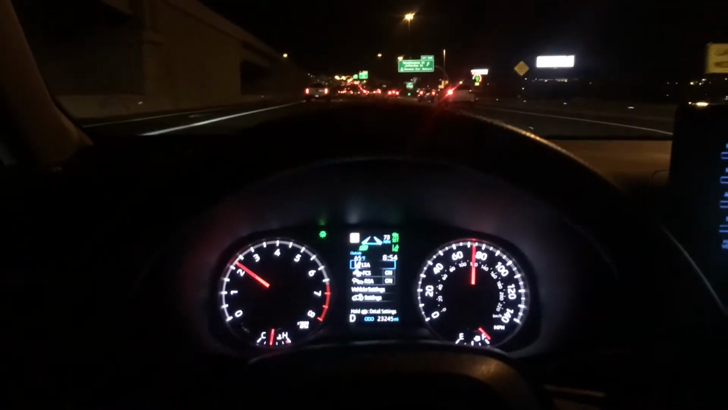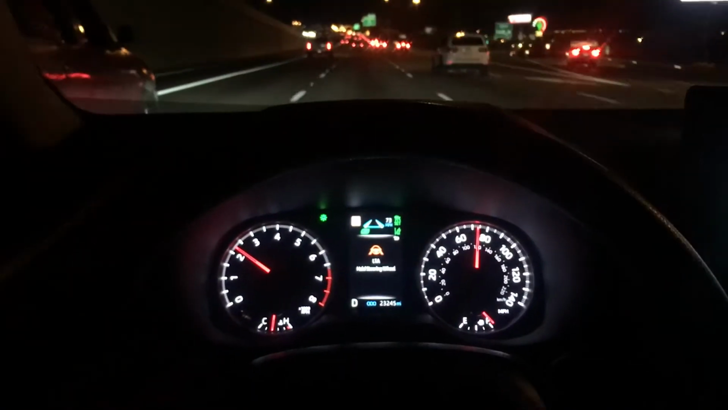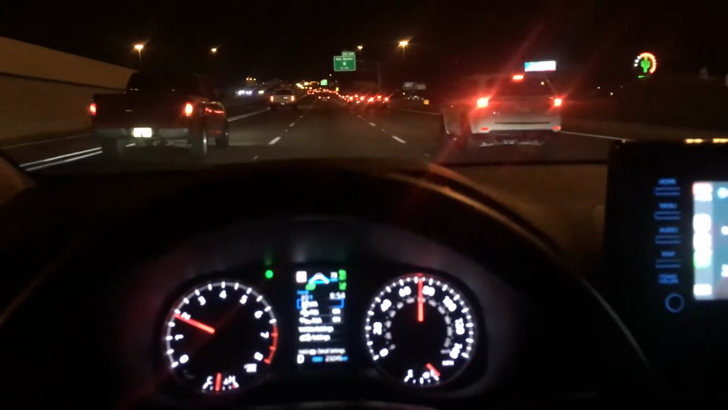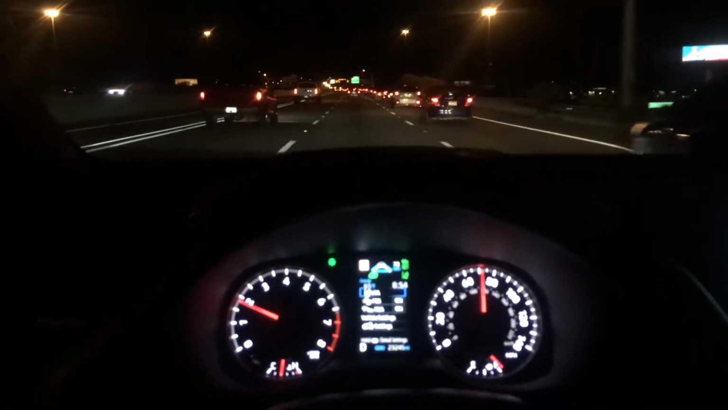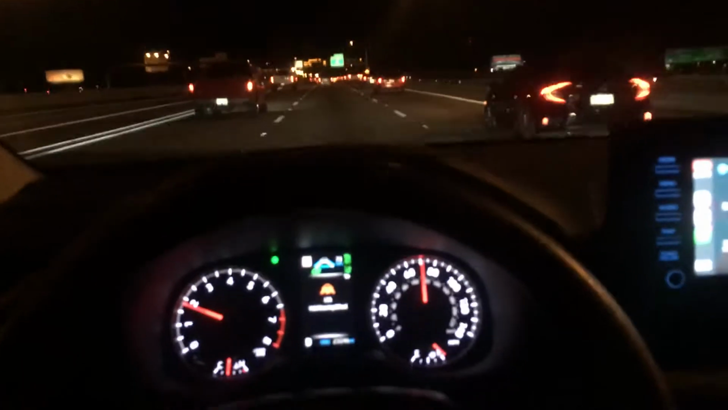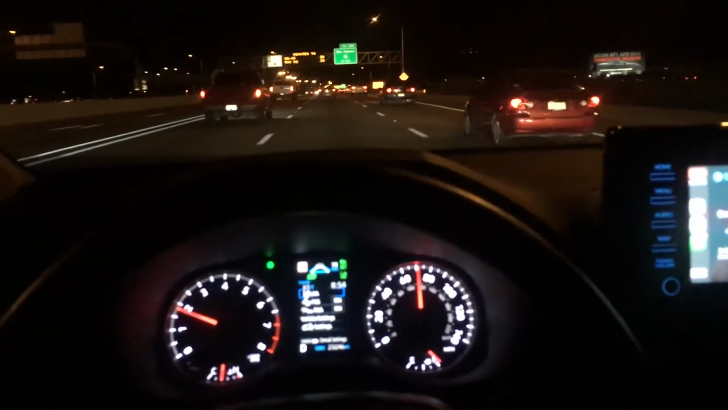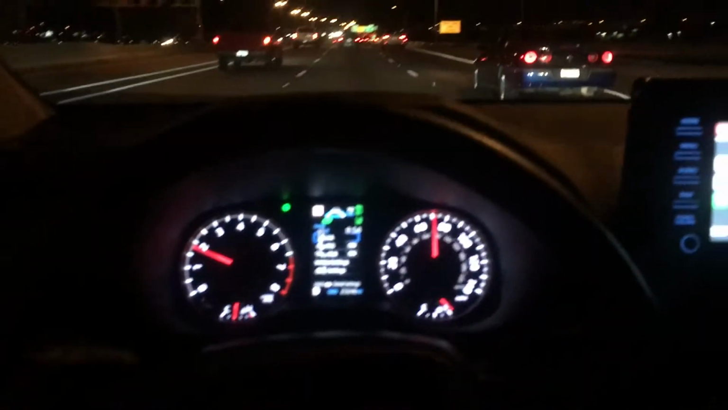It's gonna yell at me about my hands not being on there pretty soon. So it lets me go a while without having put my hands on there. There we go. There's the warning. Now I'm not sure how long the warning will beep until it makes me put my hands, but